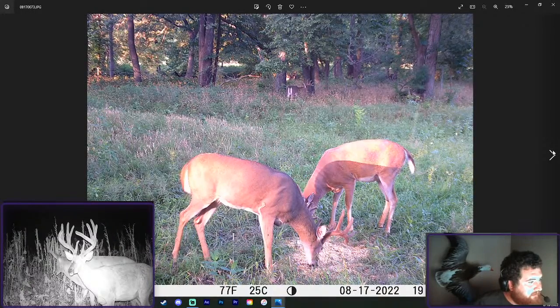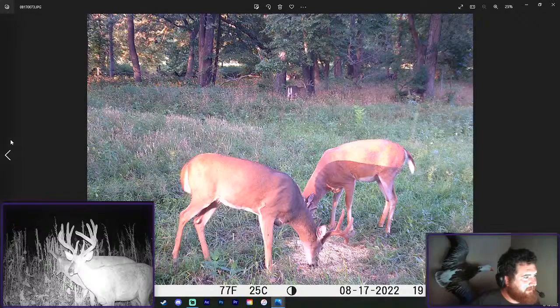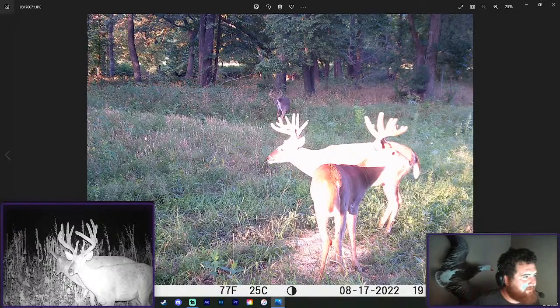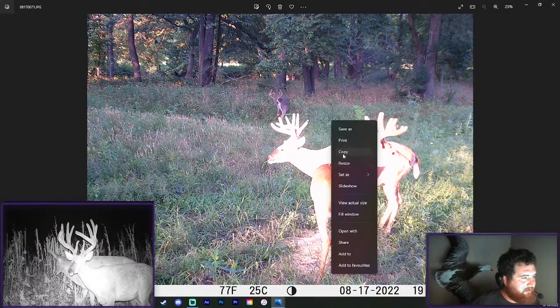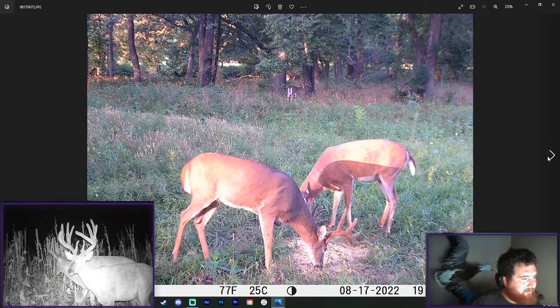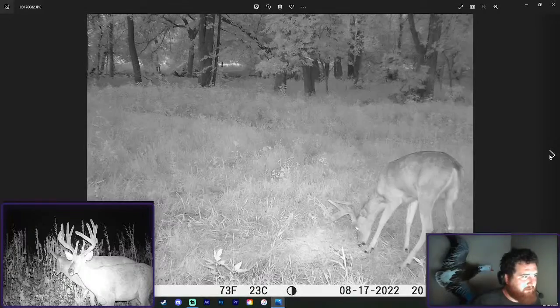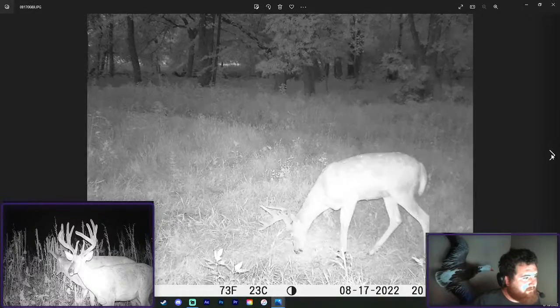Come on, give me a good. Ah man, let's save a couple more of those. I mean, none of these are monsters by any means, but they're definitely not small deer. And you just don't get broad daylight pictures of bucks of this caliber. Of just three, two of those three are definitely mature. That's cool.